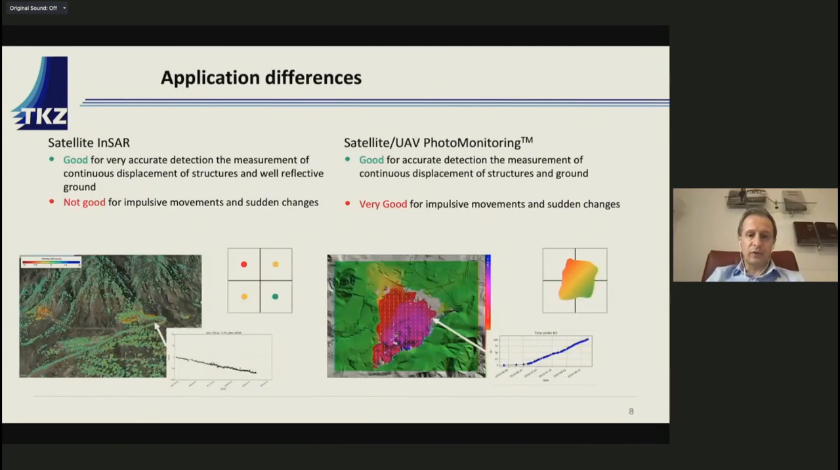What is good and what is not good? Satellite InSAR is very good for accurate detection and measurement of continuous displacement of structures or well-reflected ground. So when you have something that is reflecting the satellite signal very well, you can measure very, very small movement over the long term. And this is very useful for infrastructures. Of course, it's not good for impulsive movement. So when you have a sudden movement occurring in a short term between the acquisition of two different images, this is something that satellite InSAR can miss.